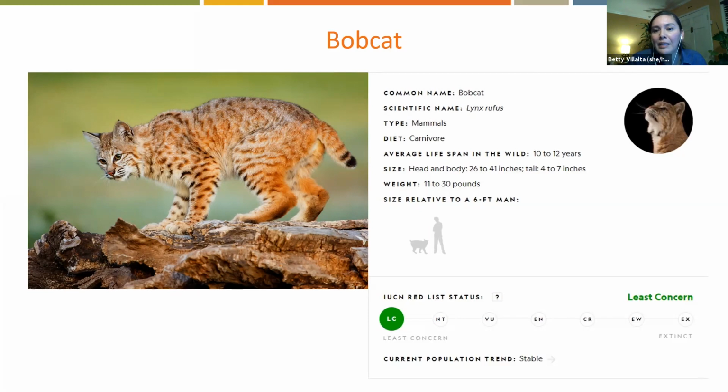It gets its name because their tail appears to be cut, and so people call it a bobcat for that reason. They're found throughout North America in forests, mountains, and brushlands. So quite a few areas. The sounds that they make are snarls, caterwauls, spits, and screams. I have no idea what a caterwaul is.